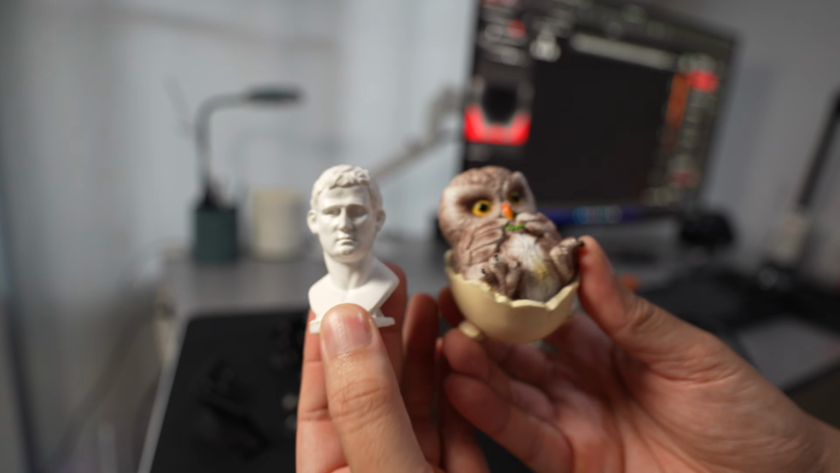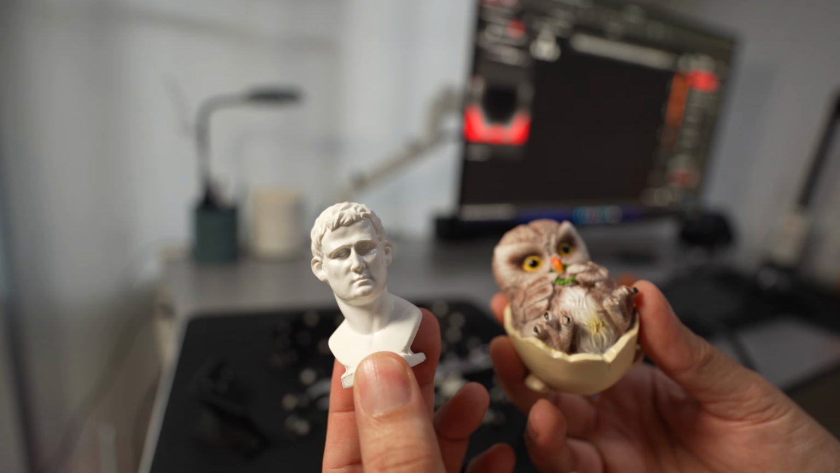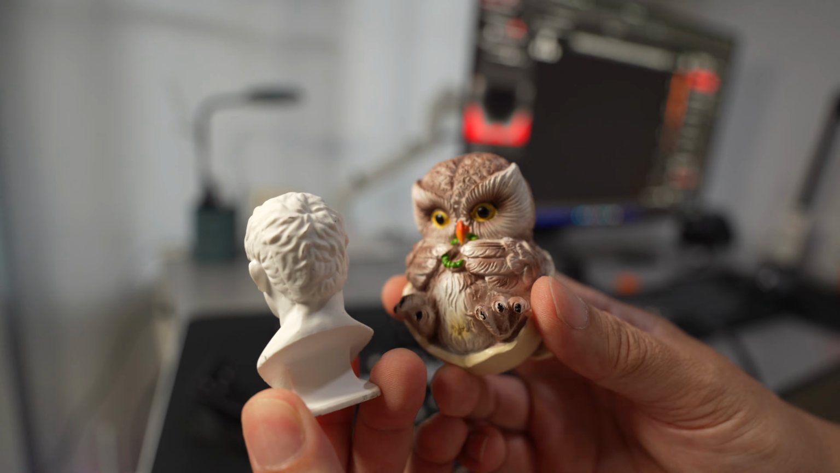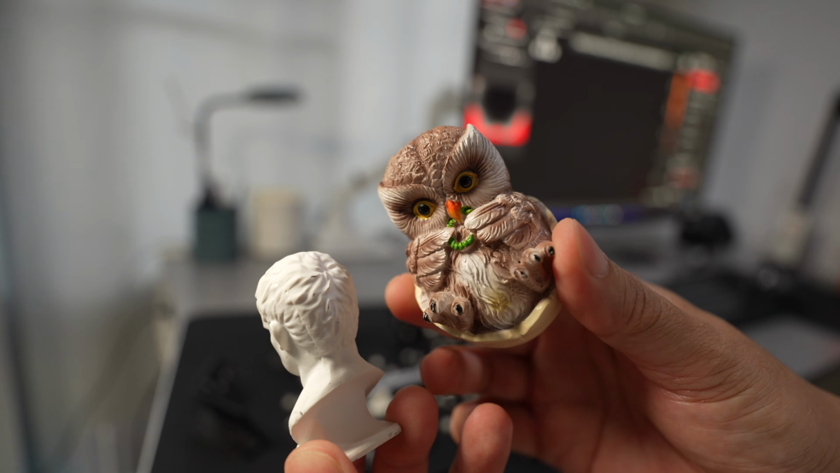Revopoint always puts a bust inside the scanner for testing the scan, but I'm not going to scan this because it contains very low detail compared to the owl, which has very high intricate detail on the feature.